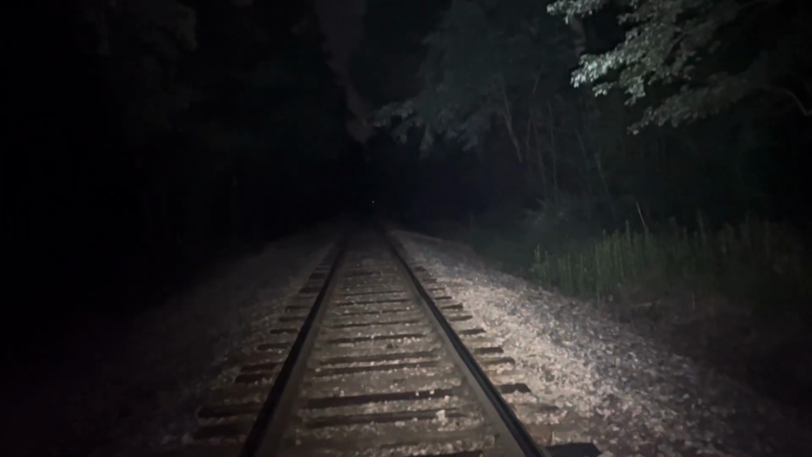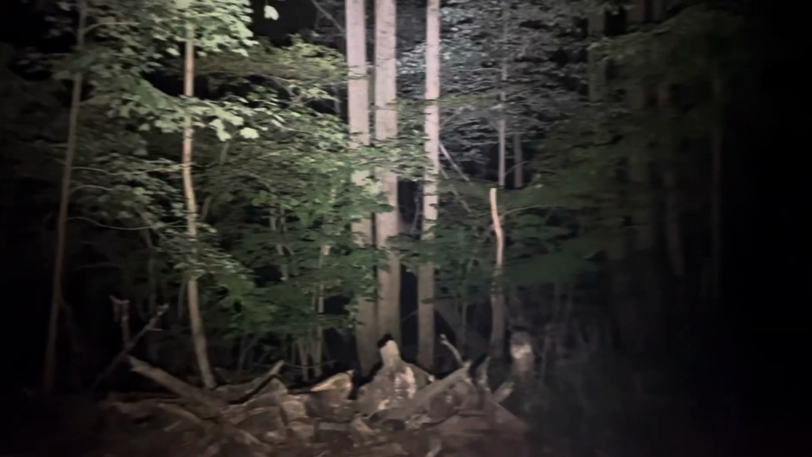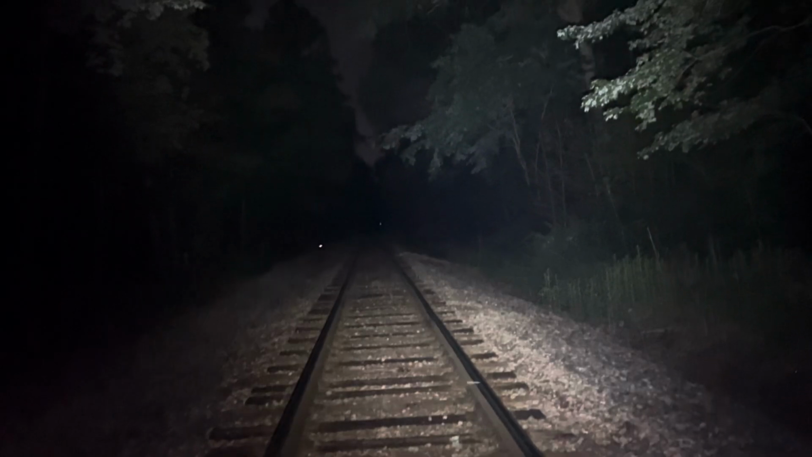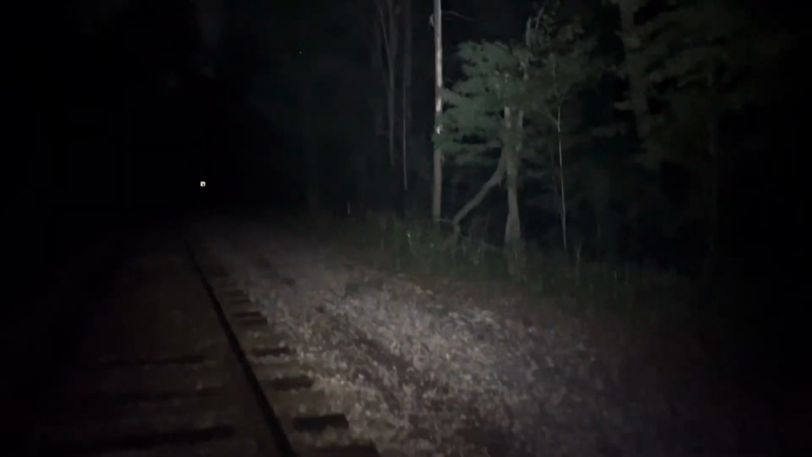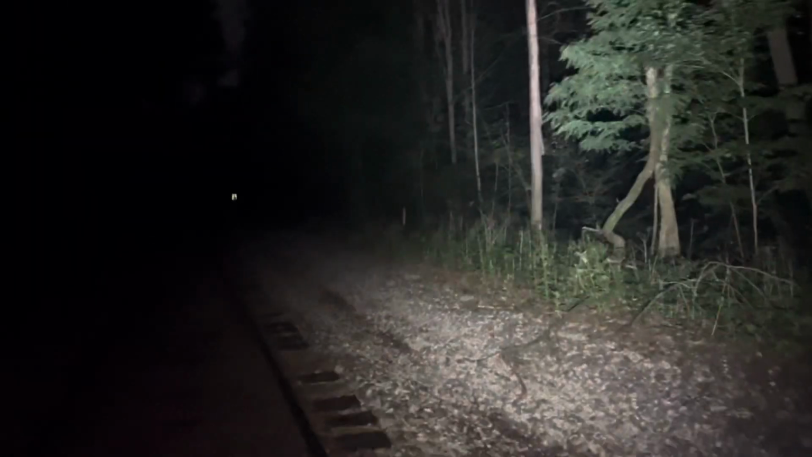Now I'm probably close to 2 miles from I-90. Boy, can I hear the traffic though tonight, because it is dead silent. And it is, despite the moon, and there's not a cloud in the sky, it's really dark.